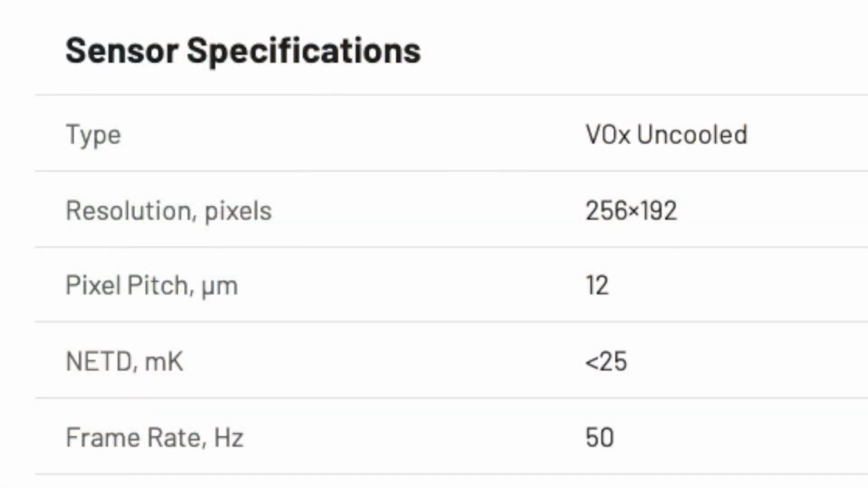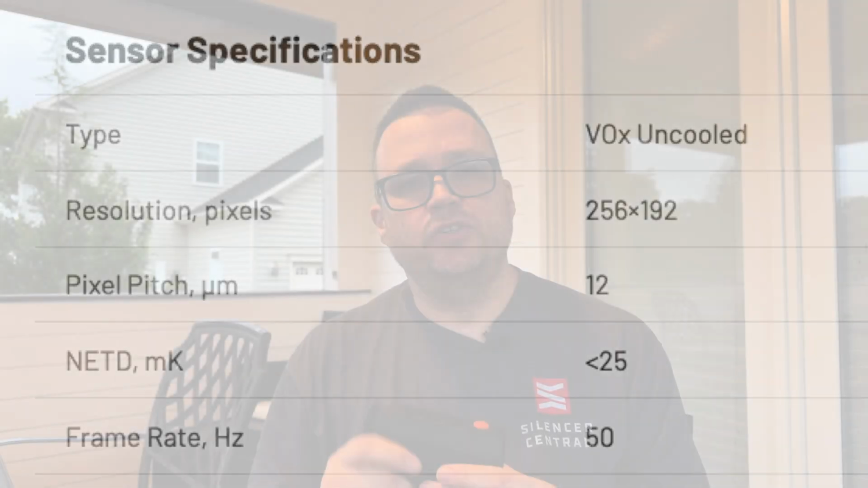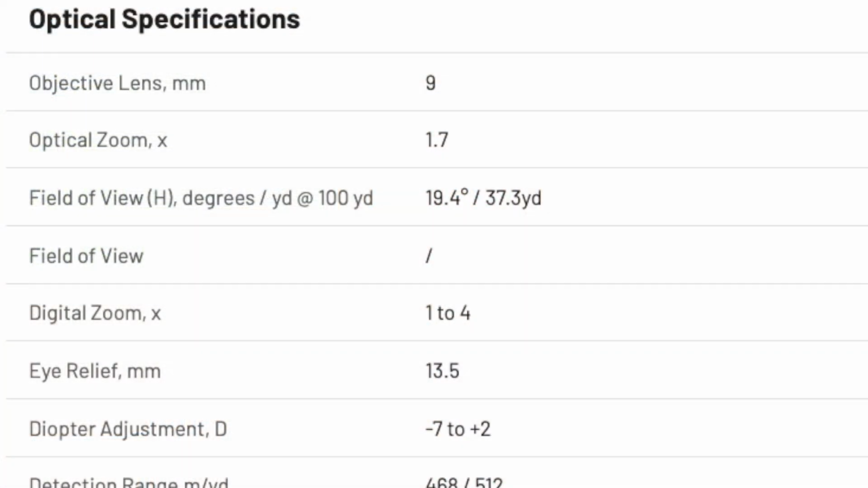A video camera has much higher resolution, but with thermals, you don't get that high resolution. The sensor also has a 50 hertz frame rate, which is not too bad. Your usual TVs have a frame rate of around 60 hertz, so 50 hertz is not bad at all. The objective lens is a 9mm objective lens, which is pretty good. It has a 1.7 optical zoom, and its digital zoom is up to 4 times.